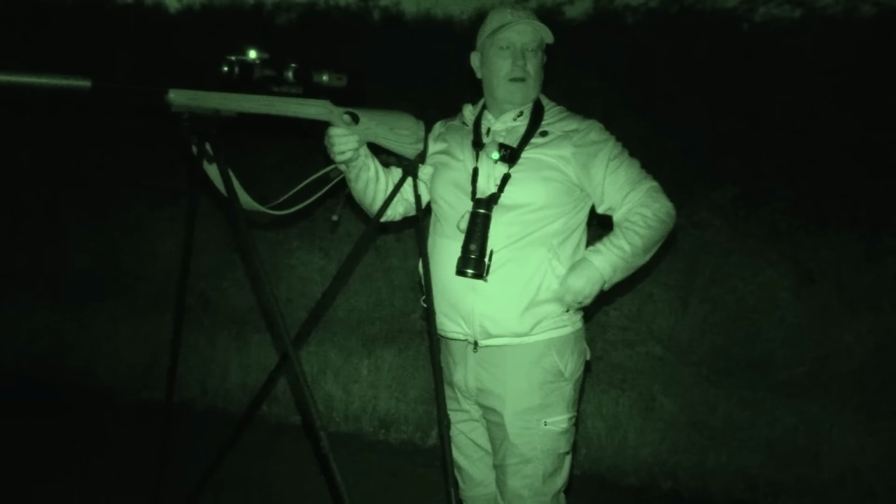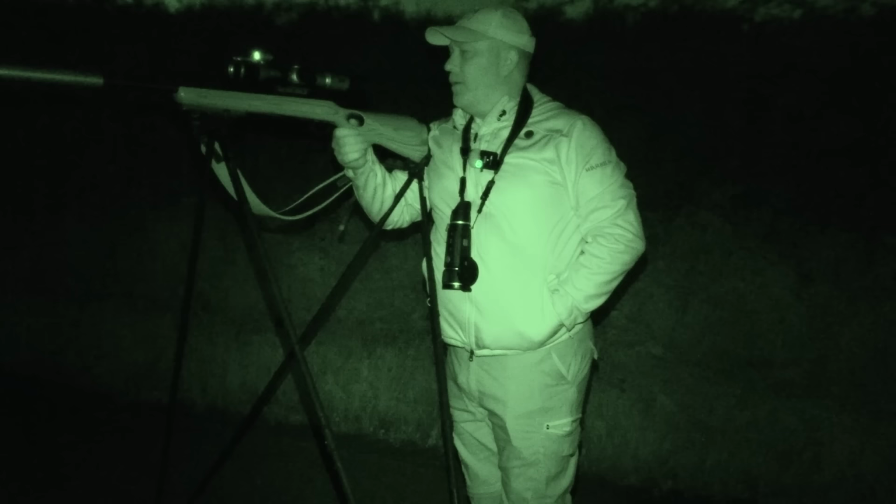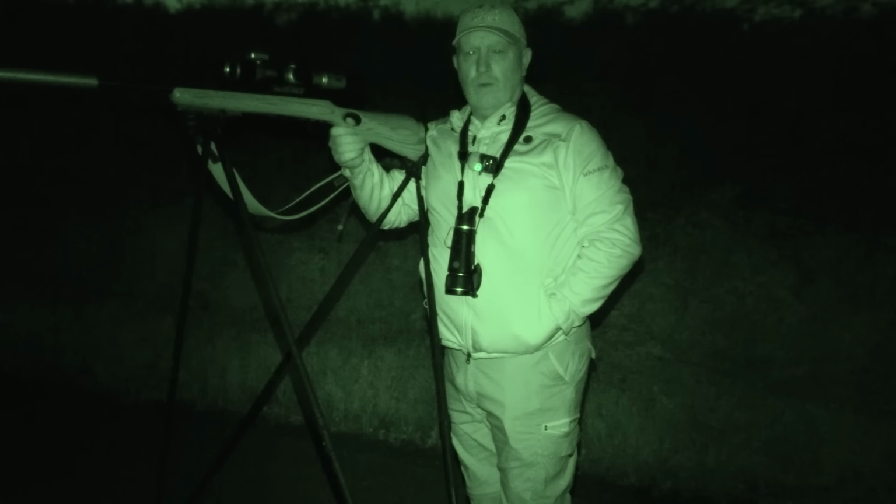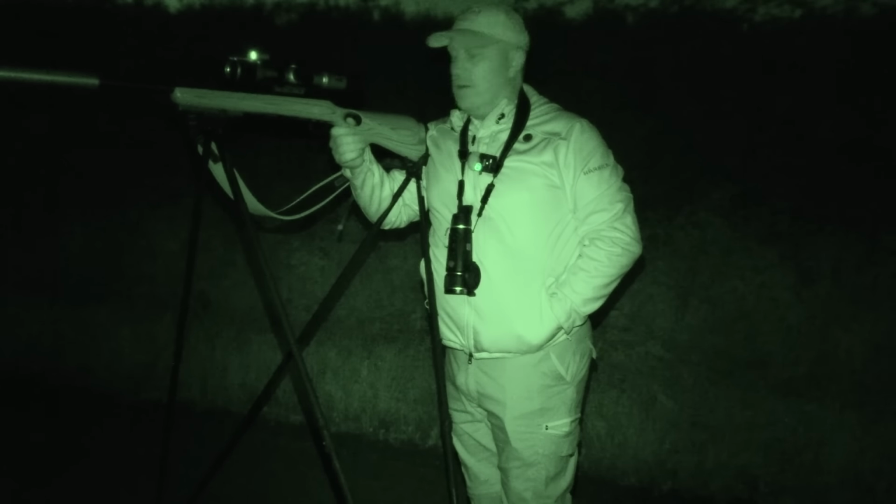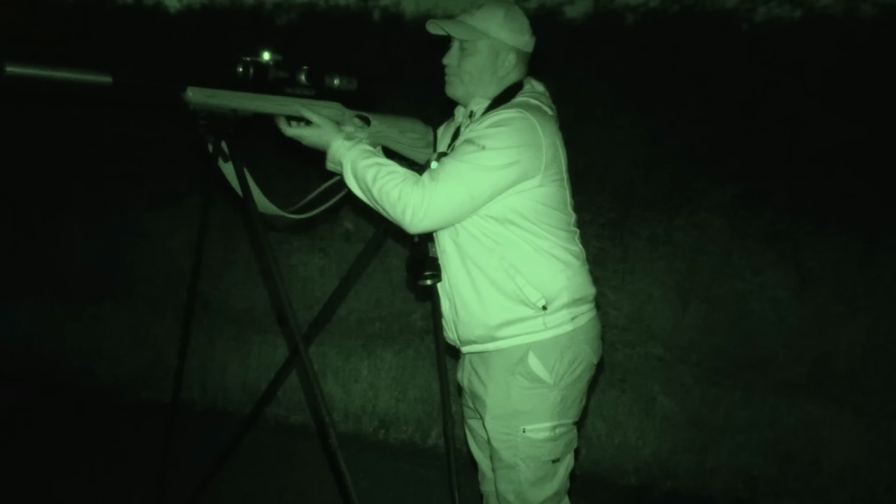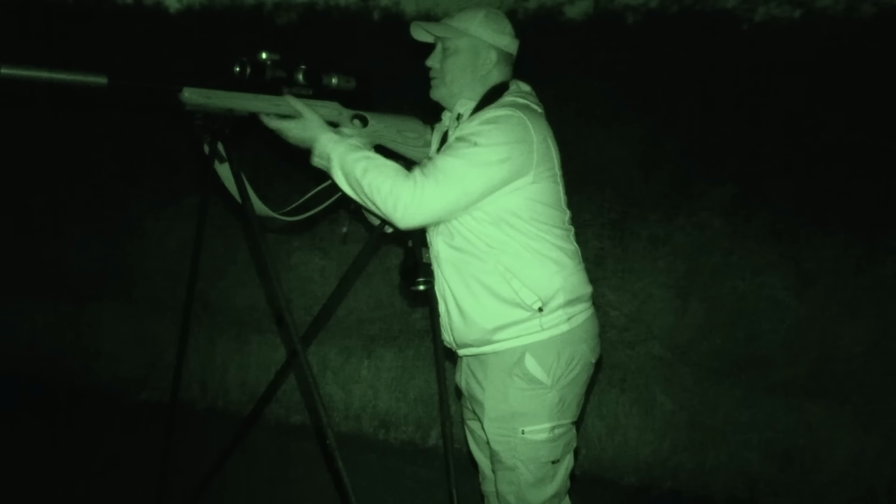I've also been getting a couple of misfires now and again with these rounds. As you've probably seen in the footage there, there's a couple of rabbits that I've shot at, and the first rounds went nowhere near, and then bang on with the second round. Same distance, same point of aim. I don't know. I might have to try and give the rifle a good clean just in case.